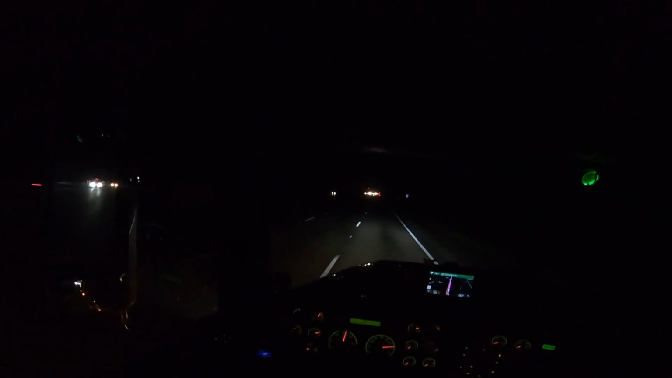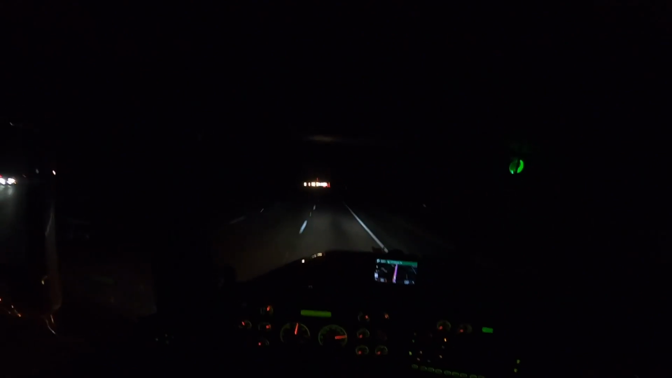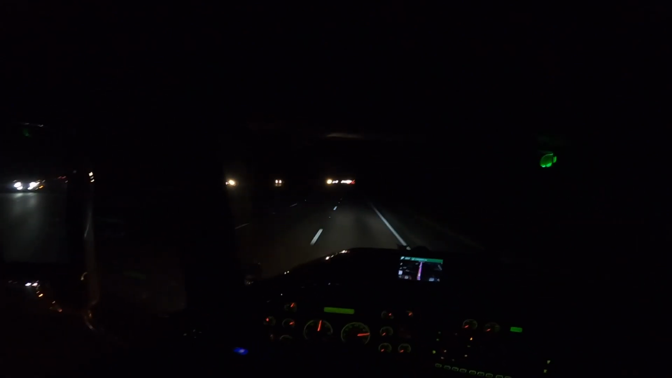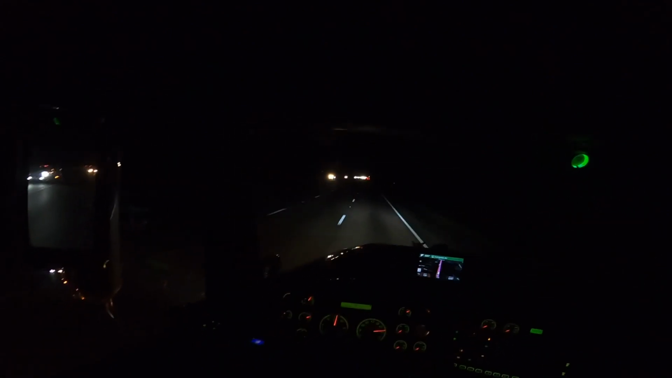I usually go with the trailer and just park around the back. I look up in Google Maps and see if I have enough space to be around there, and typically you do. But yeah, that's how I try to stay fit.